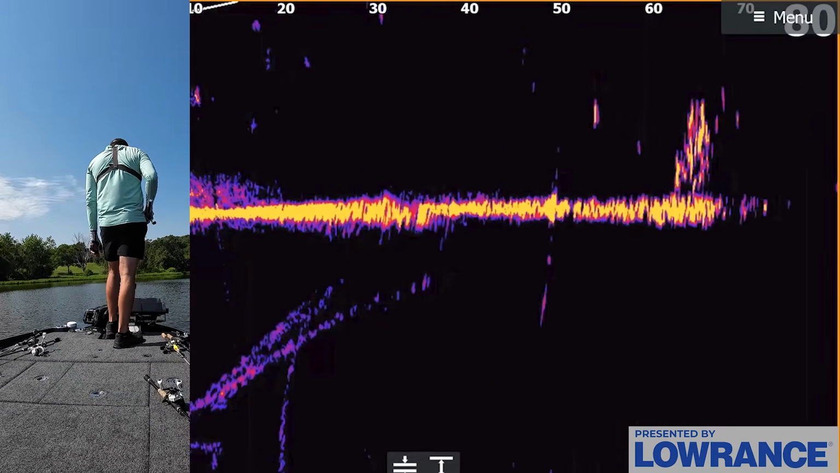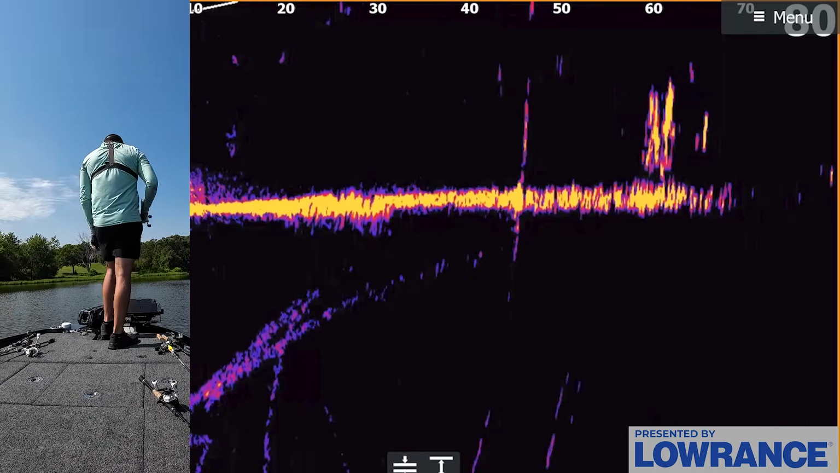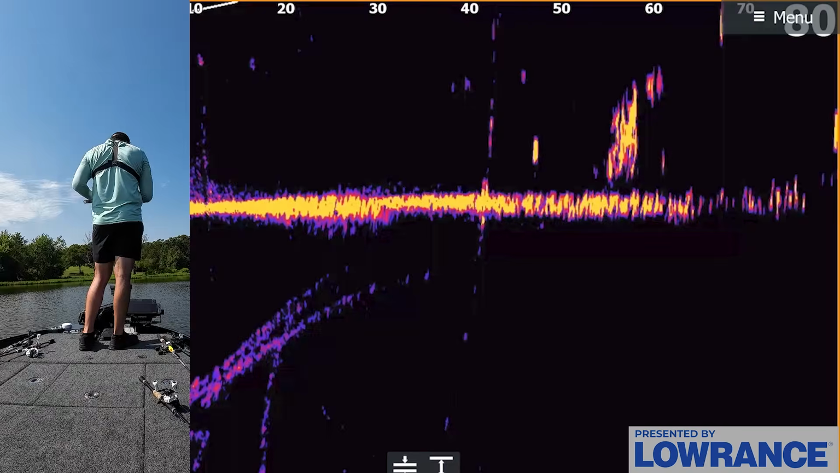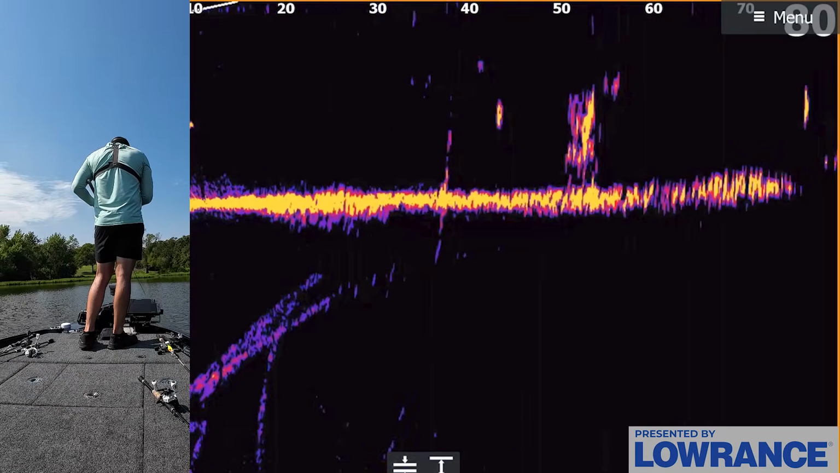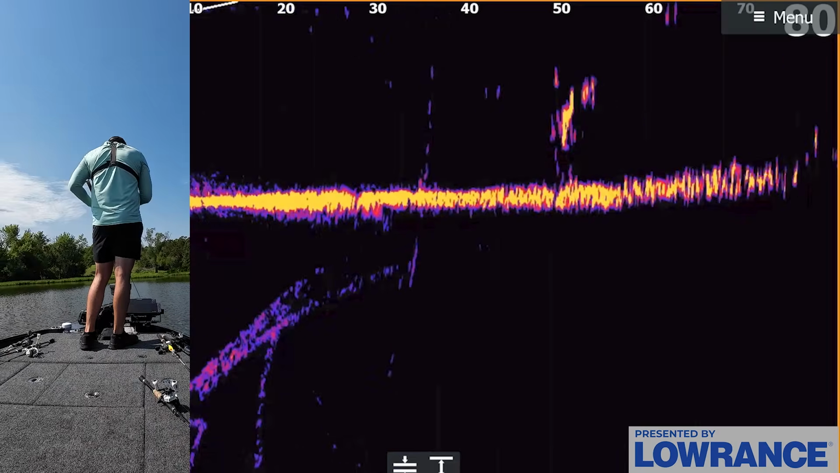And this 25.2 update, what it's doing is releasing a few improvements to the Active Target 2 to make the picture better, but it also introduced 3 new color palettes. And these color palettes were designed on lakes in Oklahoma where there's a lot of cover and you want to basically differentiate fish from brush.